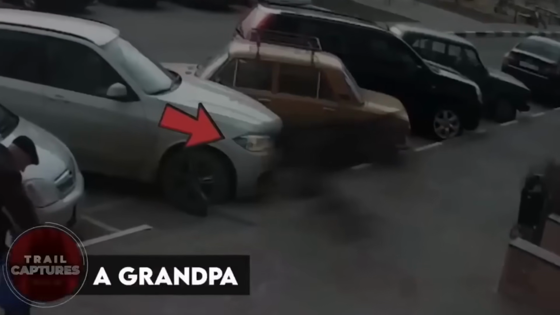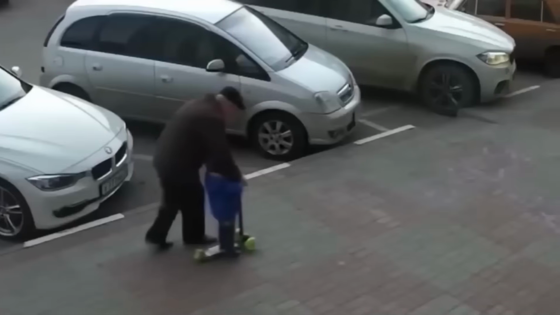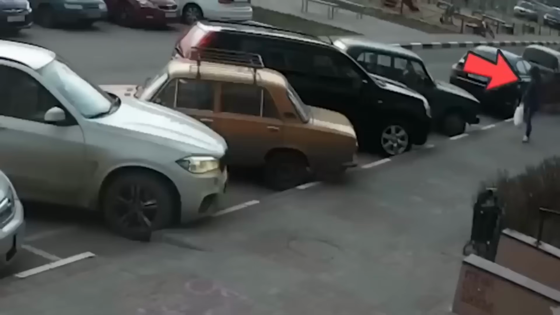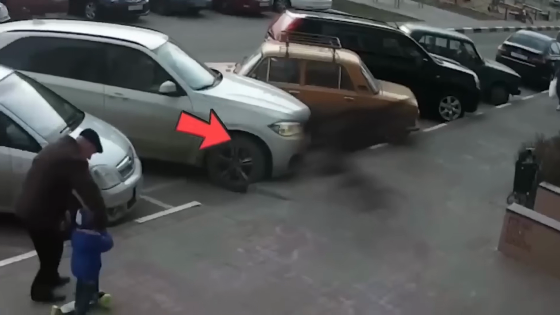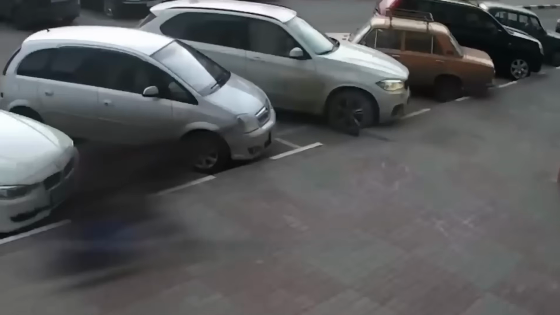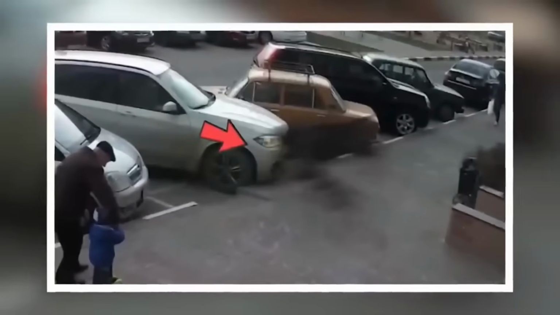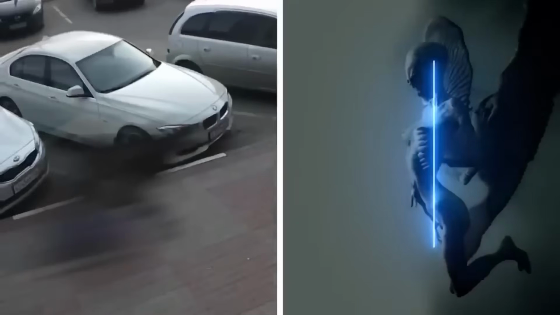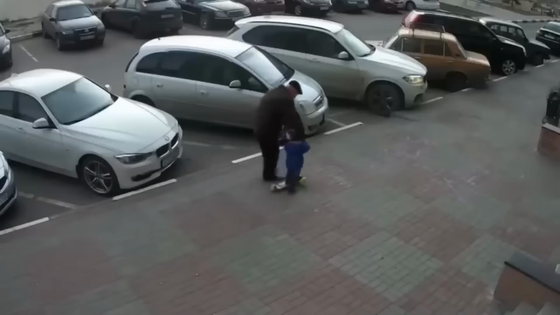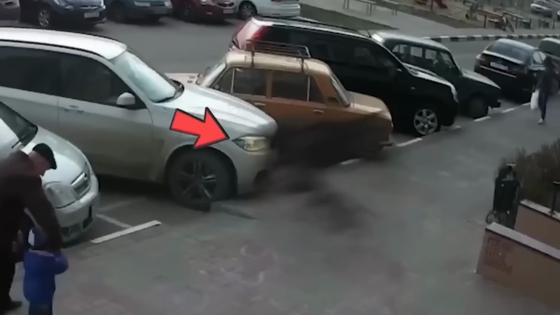Crazy, huh? A grandpa. This video shows an old man and a young kid walking together. Clearly the old man is the kid's grandpa. Out of nowhere, a super fast figure zooms towards them, just seconds before a rock comes crashing down right where they were standing. This speedy figure swiftly moves them out of danger. Who or what could this mysterious figure be? Is it a guardian angel or something else entirely? This video leaves us with so many questions and makes us think about all the possibilities. Check it out.